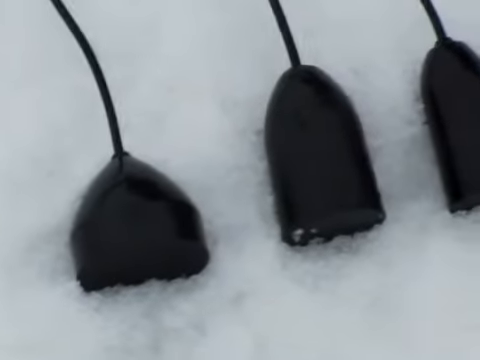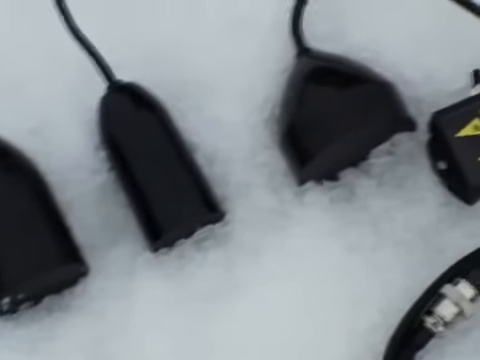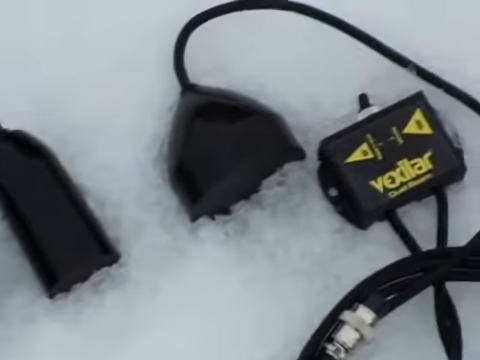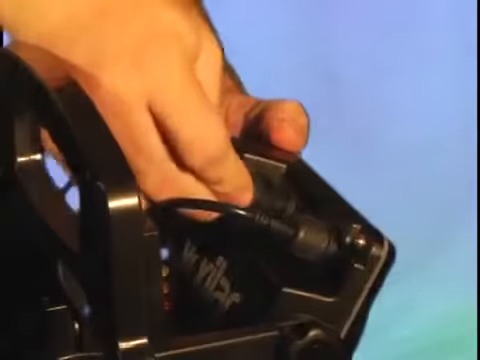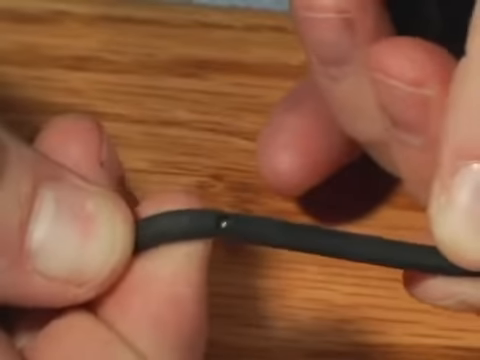Vexilar offers several beam angle configurations in our exclusive IceDeucer transducer systems. Now your system could come with any of these. Whichever style you have, be sure your transducer is plugged in and tightened down. Also, check the cable for any cuts or breaks.